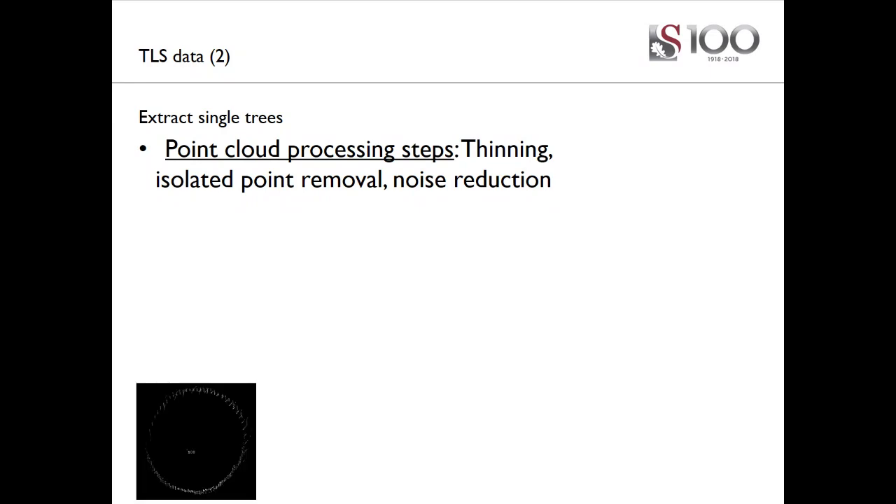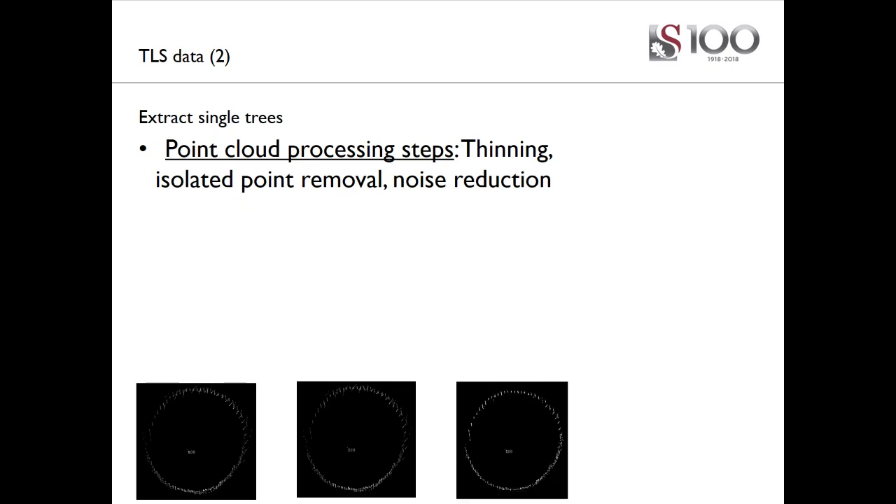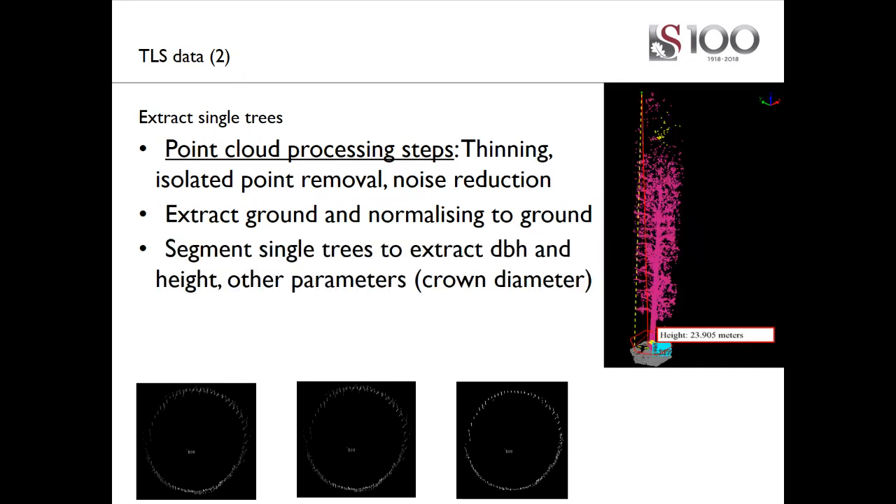So this is an example of one final scan that was imported into the R software. Some of the filters were applied to that, and then finally the thinning and the filters were applied, so there are fewer points in the last one. From that, we extract the ground and normalize to ground to get the accurate measurement above ground, DBH, diameter at breast height, and other measurements above ground. And then single trees are extracted.